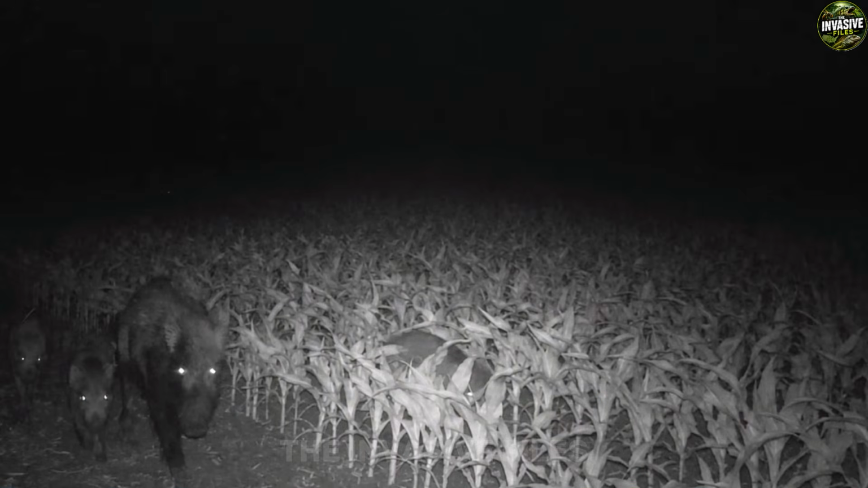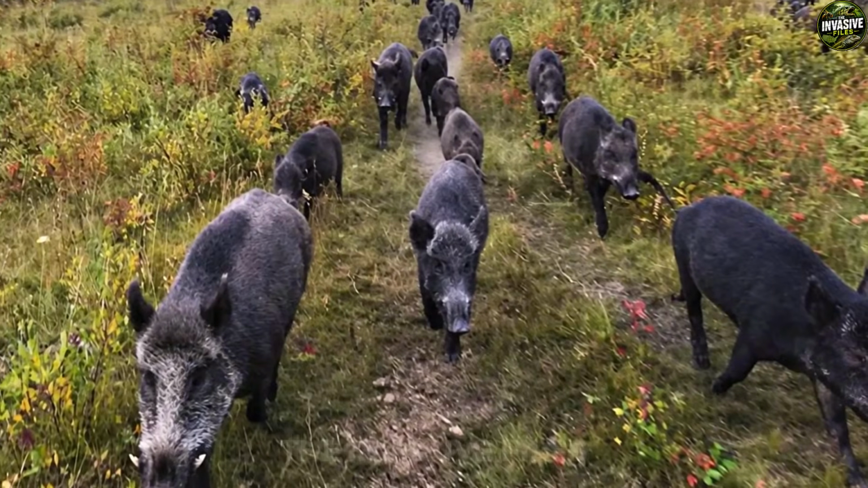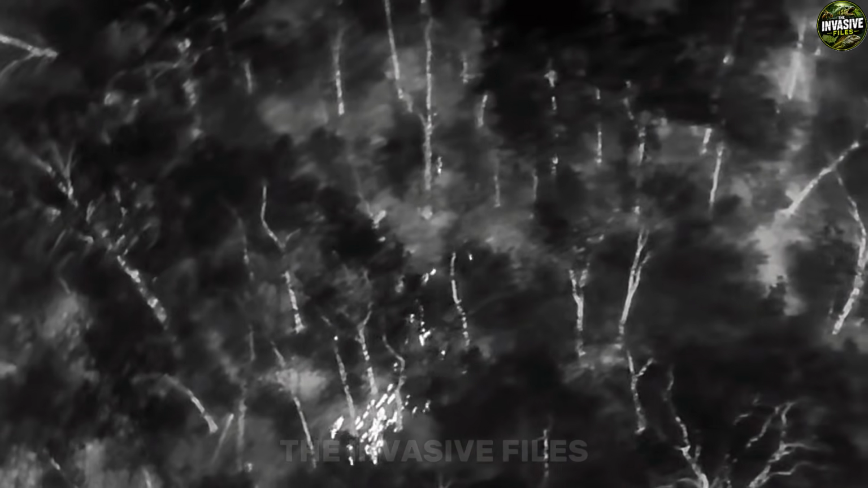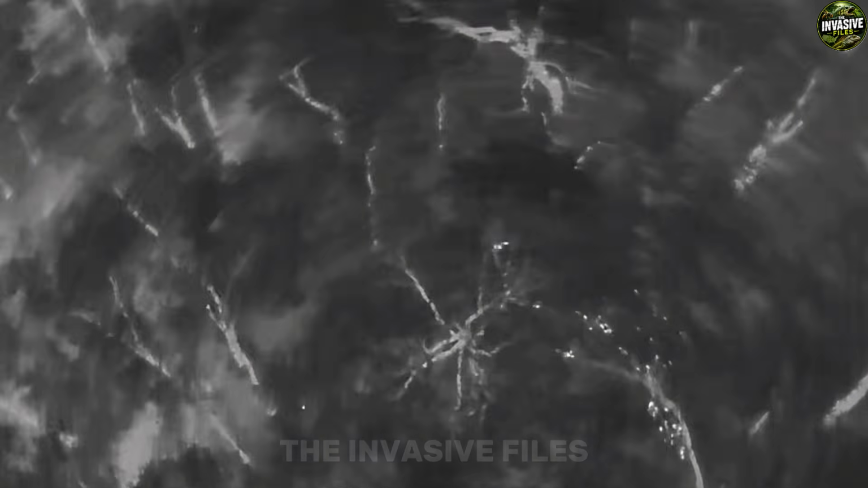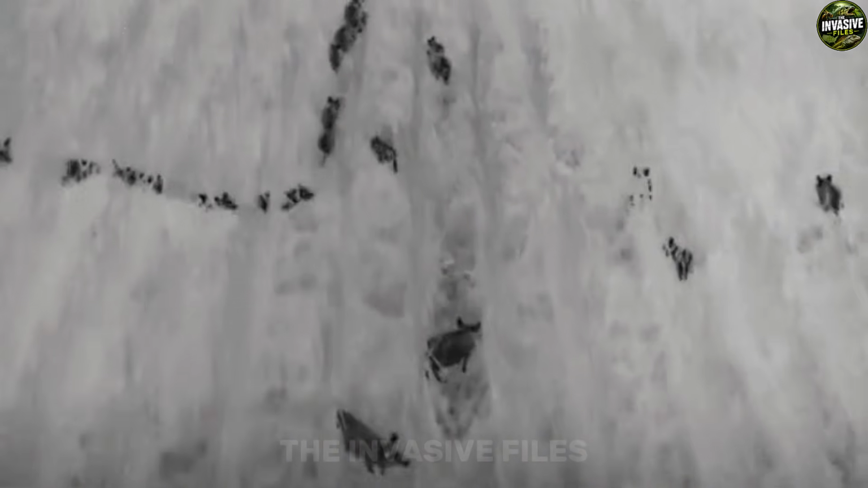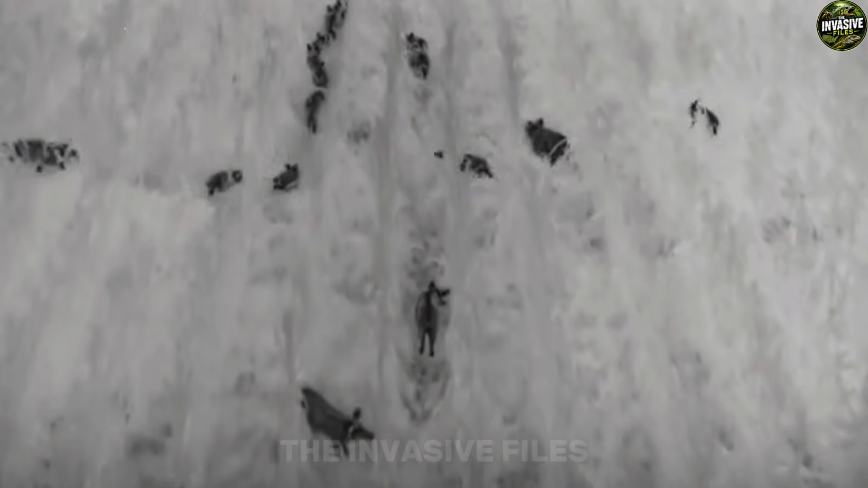And when the sun goes down, that's when the real ghost story begins. They own the night. Their smell, their hearing, it's supernatural. To the naked eye, they are purely invisible. Now Colt's got a new toy, a thermal eye drone that sees the unseen. But the real question is, is this tech finally the game changer Colt needs? Or is it just another expensive way to watch the smartest, most resilient pest on the planet outrun us again?